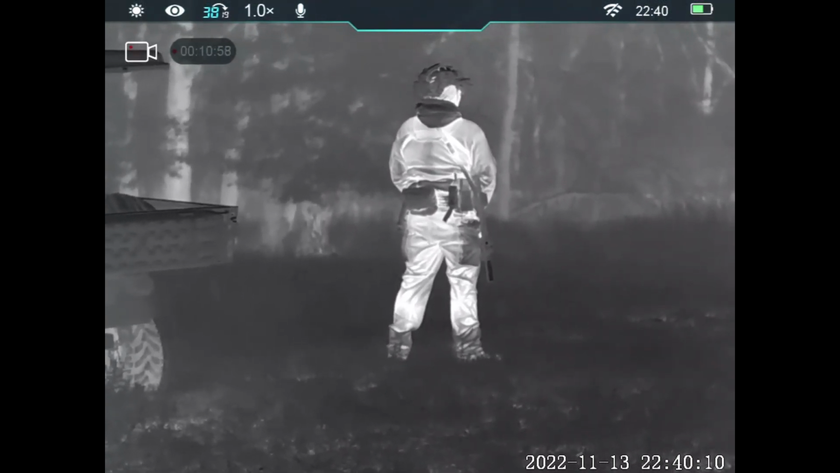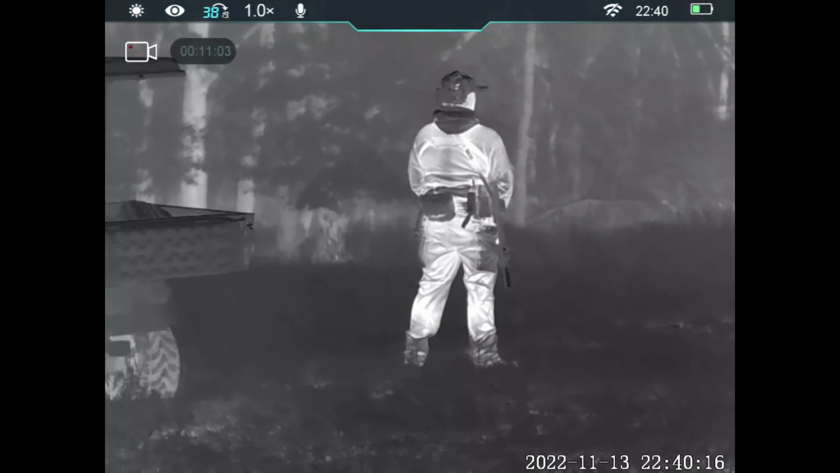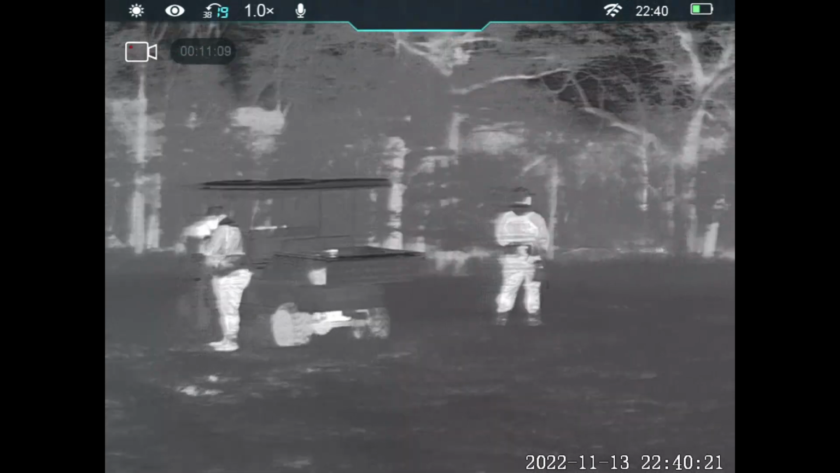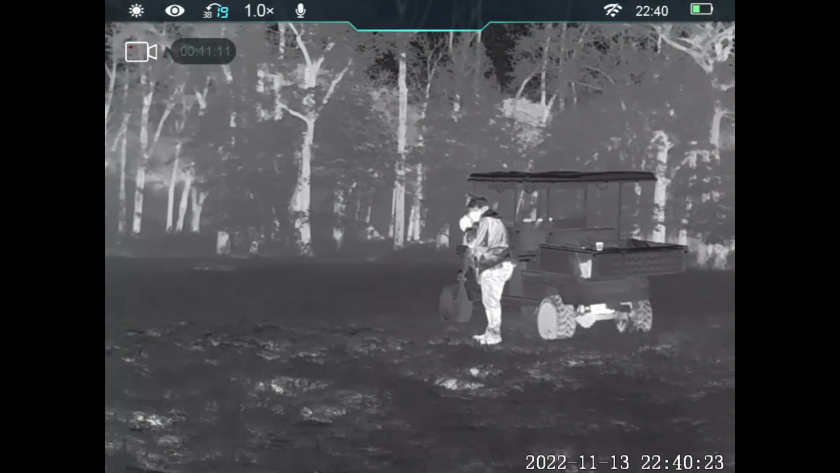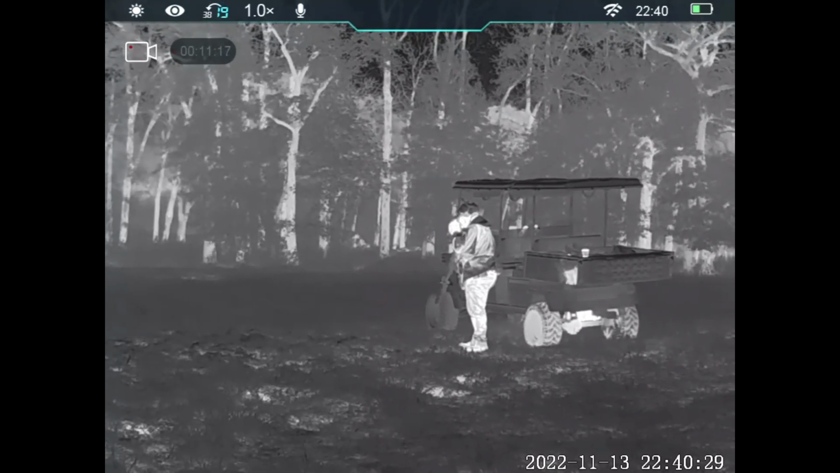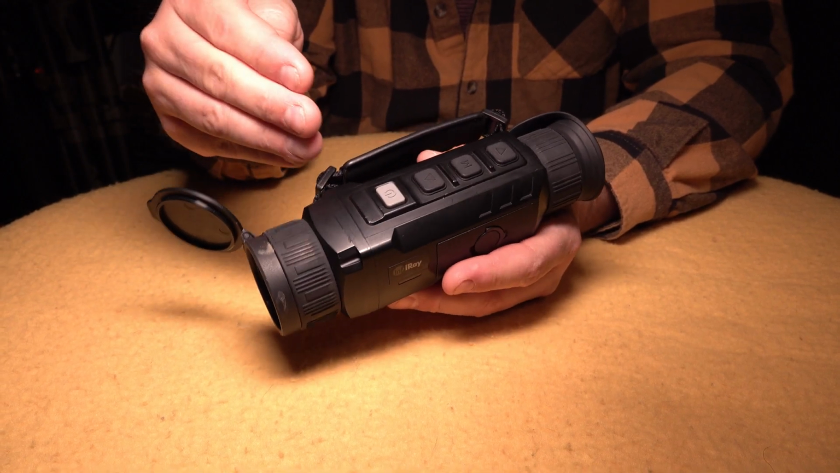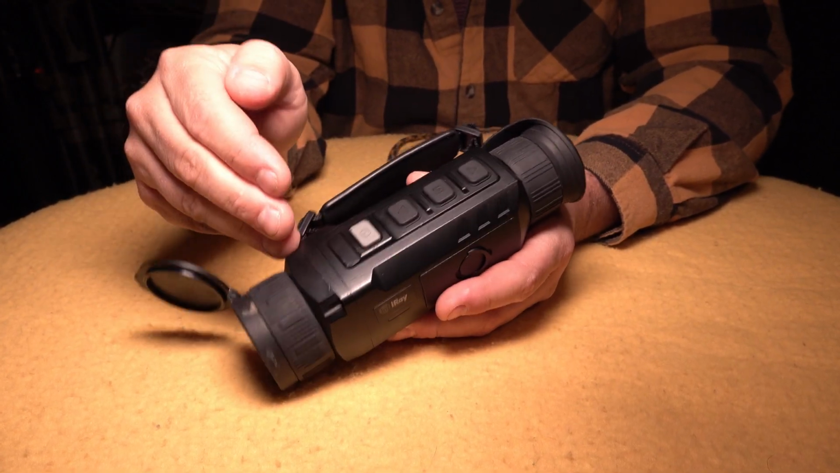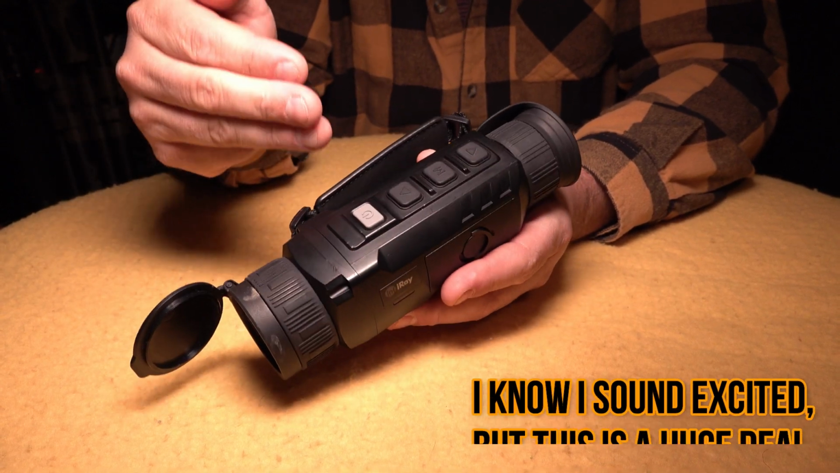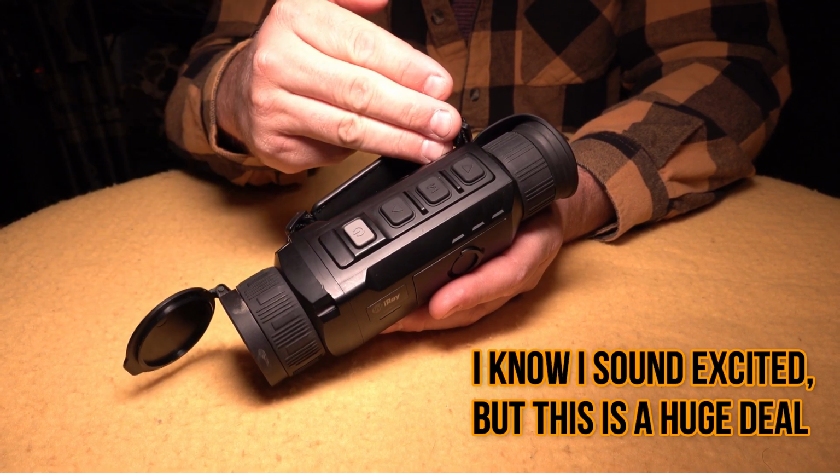Now, I've heard some people talk about how, oh, there's two lenses in there. No, no, no. It's changing the distance of the focal length of the lens, which in turn changes your magnification to something completely different while still keeping it all an optical magnification. That is a huge win for this. This is the first thermal device that you can get optical zoom, and even though it's not zoom in the traditional sense, this is optical zoom because you can increase or decrease your base quality magnification from one thing to another.